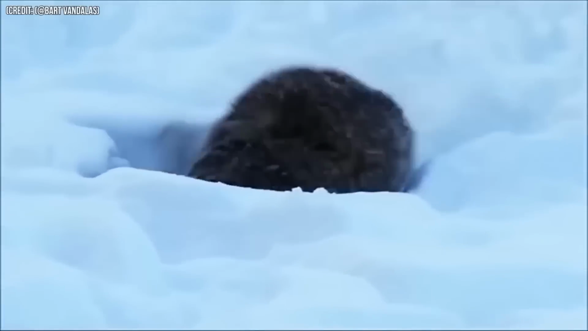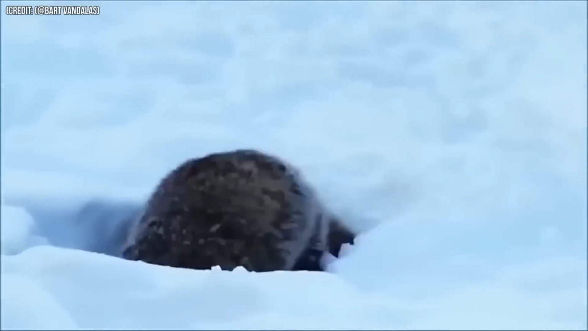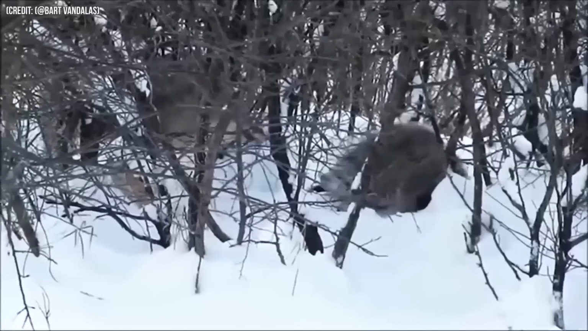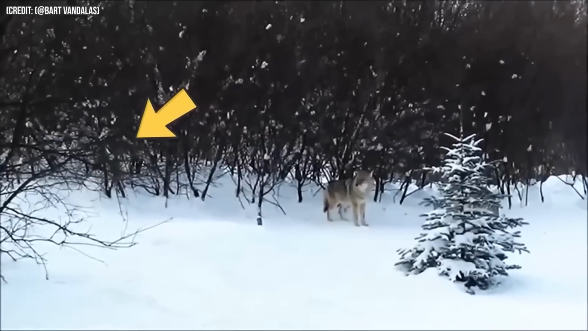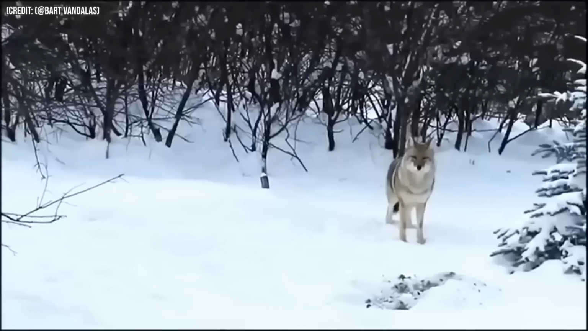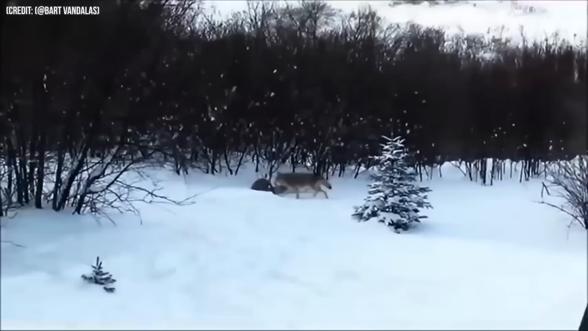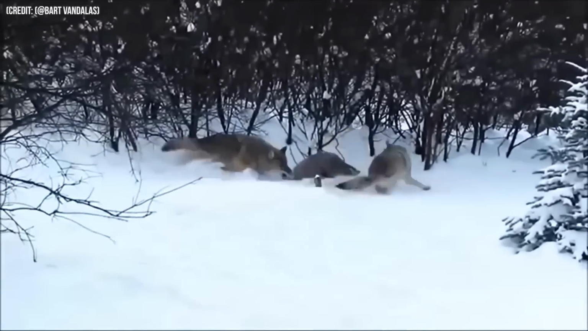In this next video clip, we see a badger doing its own thing when 2 coyotes decide to team up against it. But guess what? The badger doesn't back down. It smartly moves into an area with sticks where the coyotes can't maneuver as easily. Eventually, the coyotes give up, realizing it's not worth the trouble.